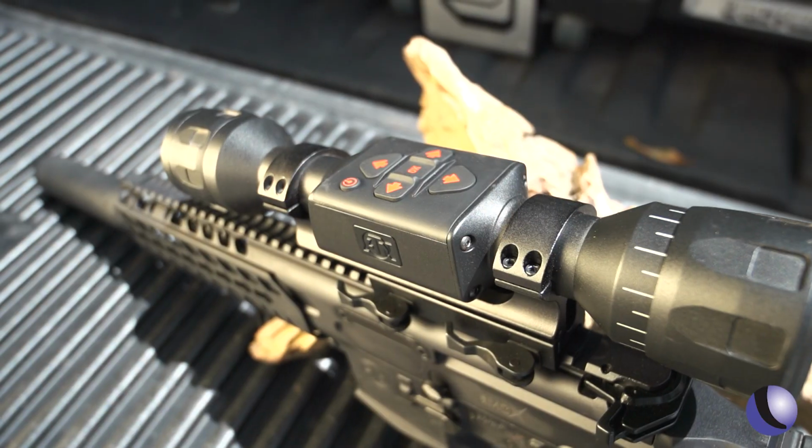There's only one way you can really accomplish what we did last night. There's hogs running in the night, they're in gullies, you catch little heat registers, and that leads to something bigger. We're only able to do that with optics like the ATN ThOR LT.